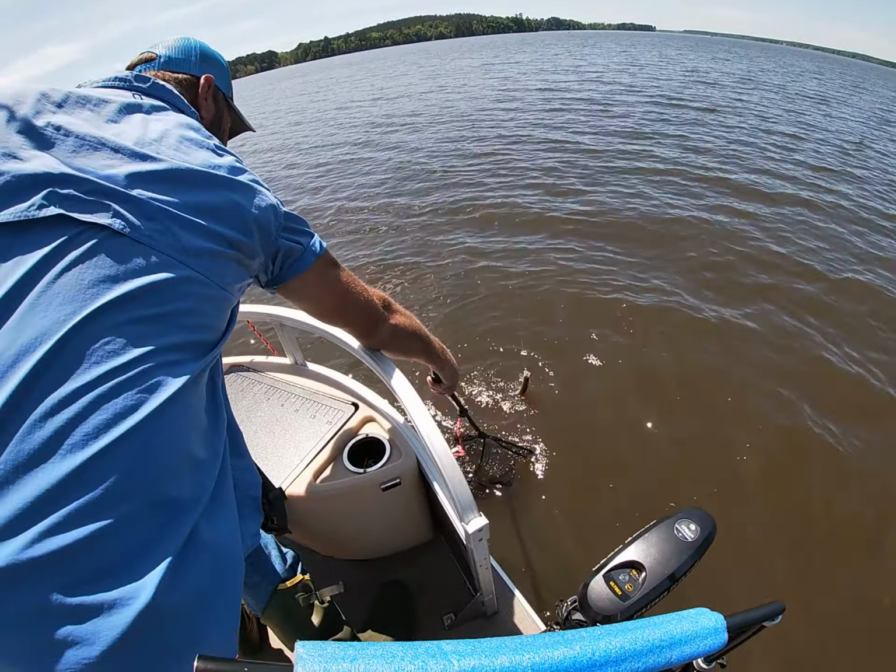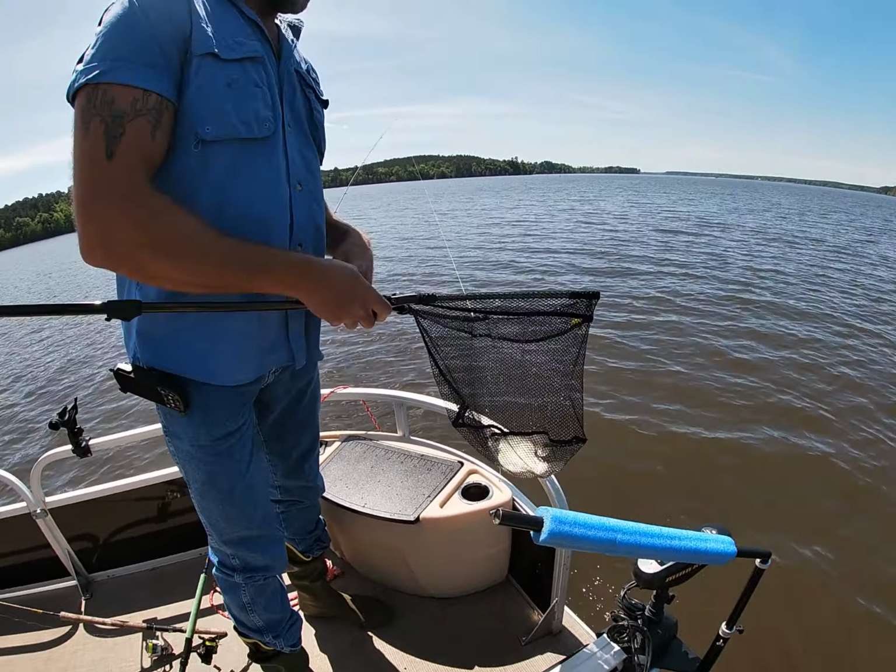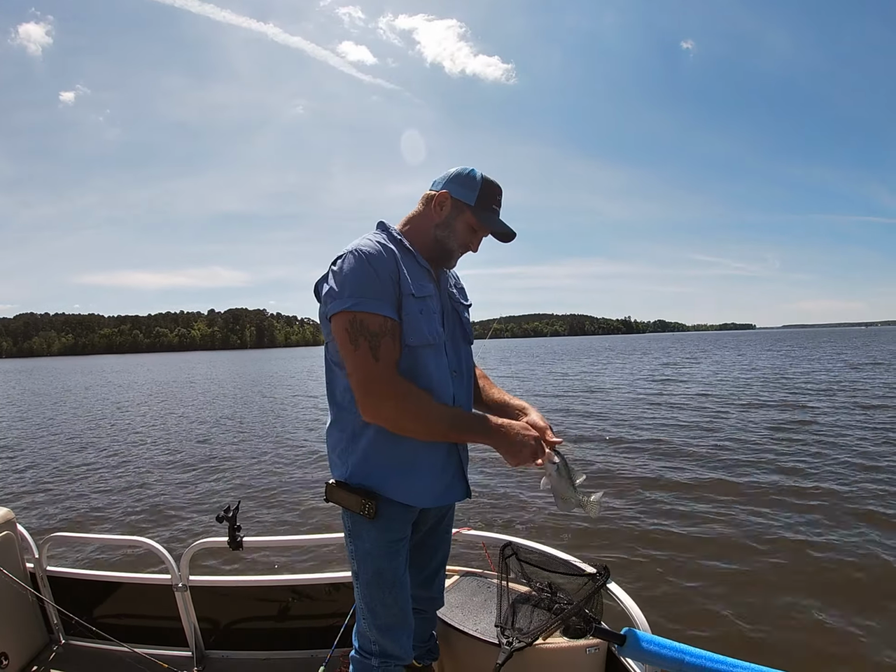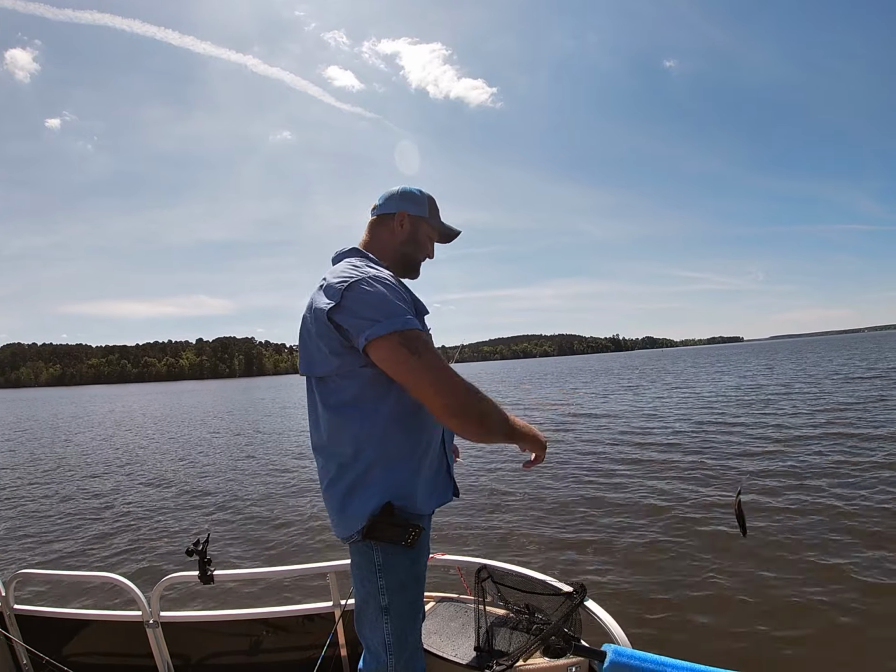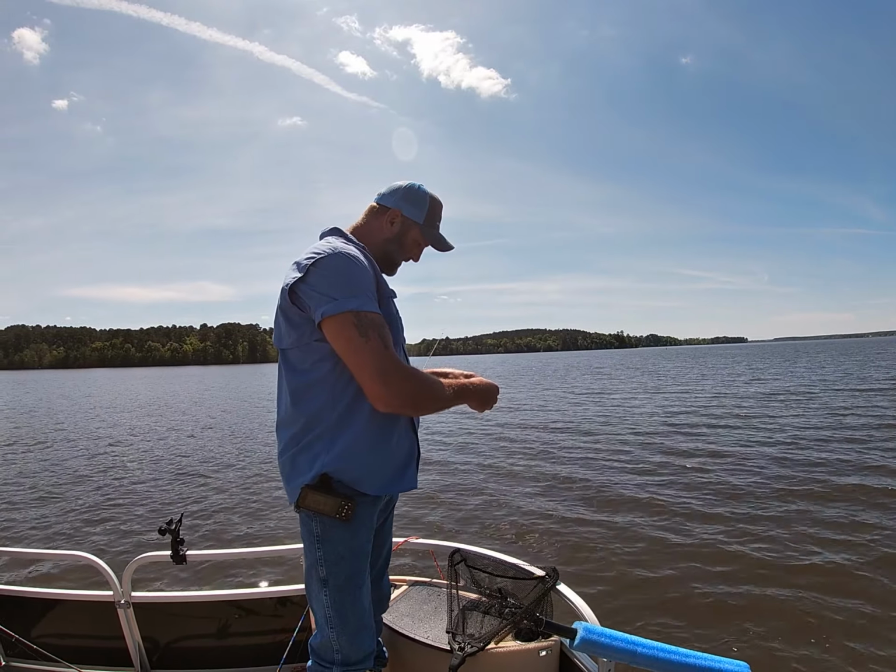Yeah, it's smaller. Alright. Anyway, that was a good one on there. Little small fish. Little small one, but it'll eat. If somebody wanted to eat it, we're turning them back. So anyway, I've lost a couple fish today.